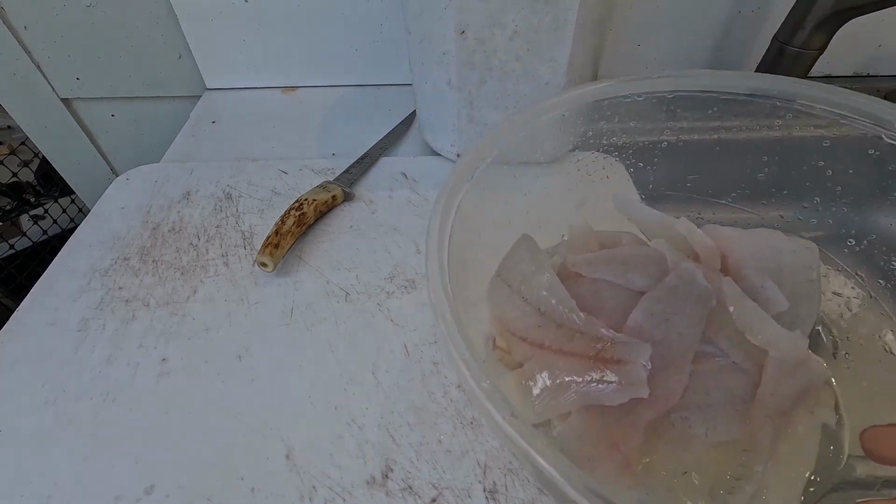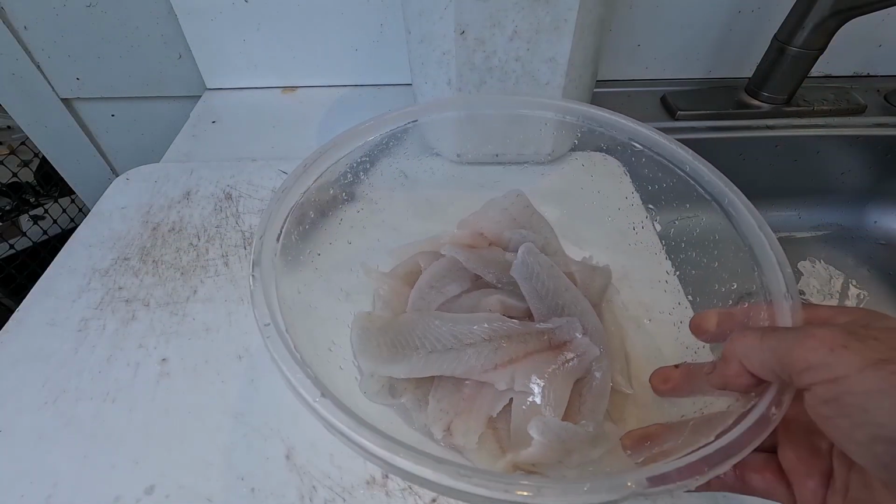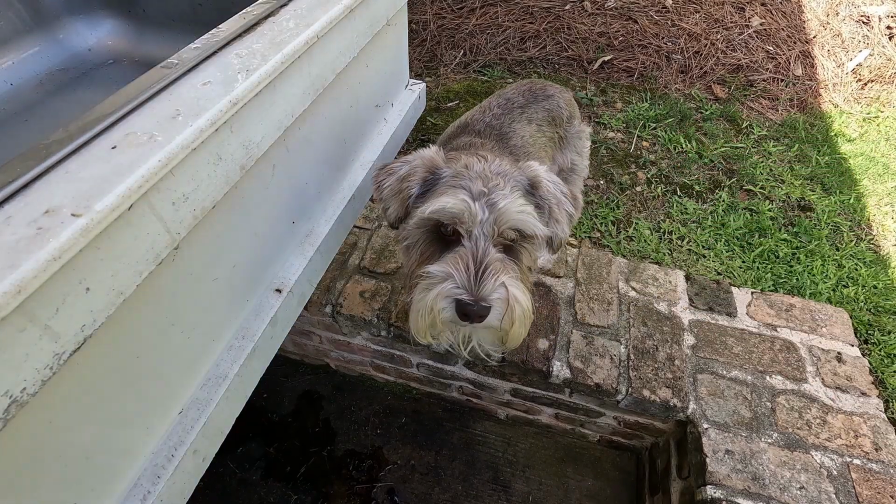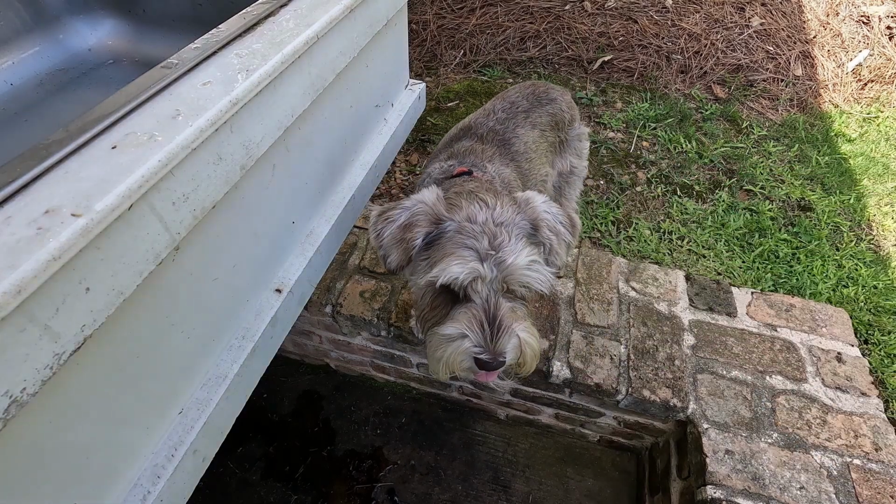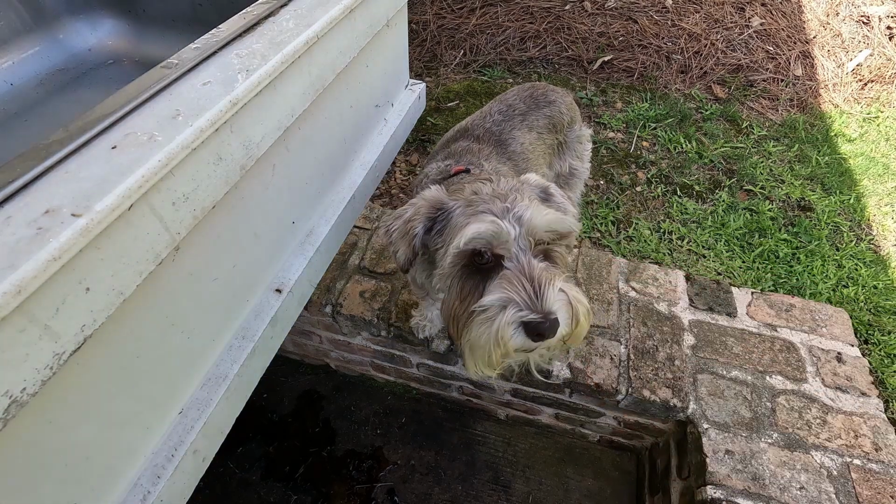Probably at least maybe 2.5 pounds of fillets out of 7 fish. Ready for a treat? There you go. How about one more? That's tasty. There you go. All right.